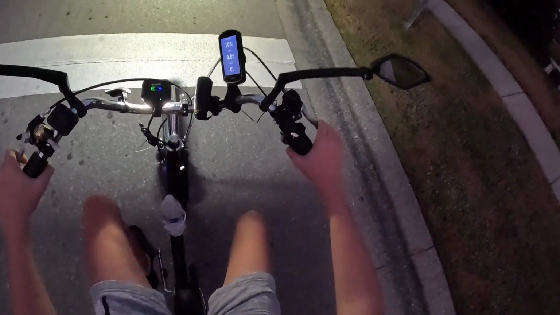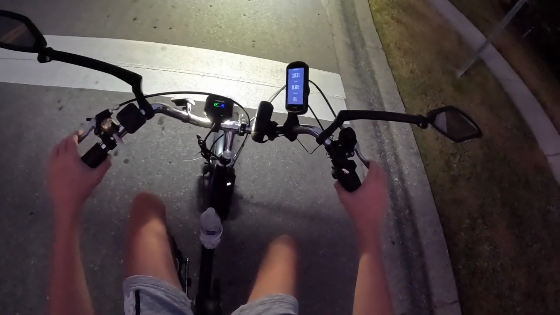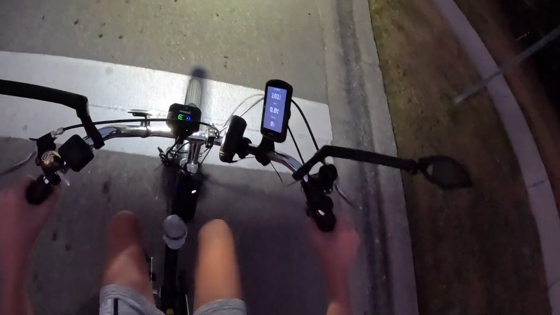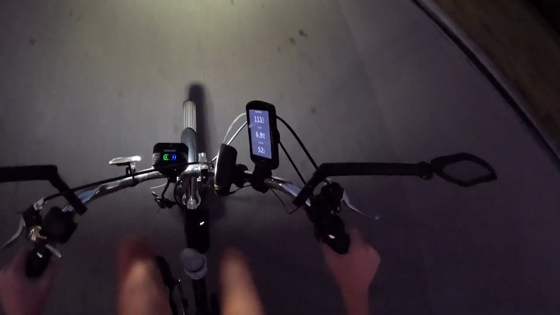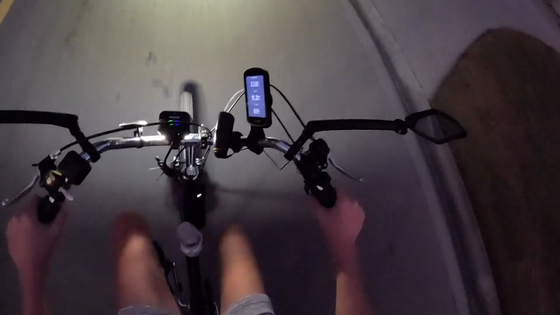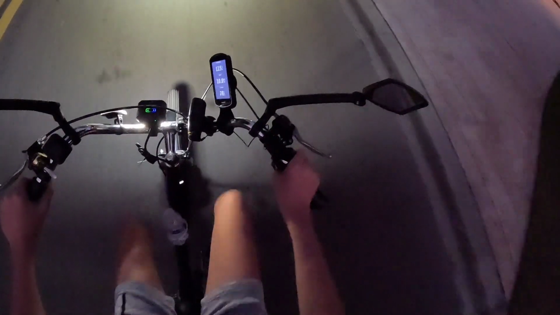He says it's good, but yeah, it's not. Okay, yeah, we're good. I'm in third gear. Let's get up to speed. Okay, this feels like about 10 miles an hour. I don't want to look at my bike computer too much.